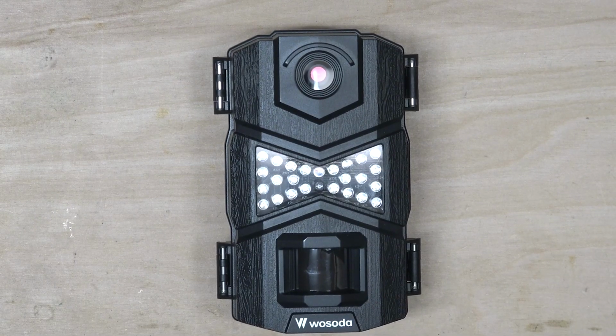The folks at Wosoda Sports sent one of their Wosoda 16 megapixel trail cameras in exchange for a product review. This camera is available on Amazon for under $40. I'll be showing you what comes in the box, going over the features, and guiding you through the setup process. And at the end, I'll give you some sample photos and videos. I'll leave a link in the description below.